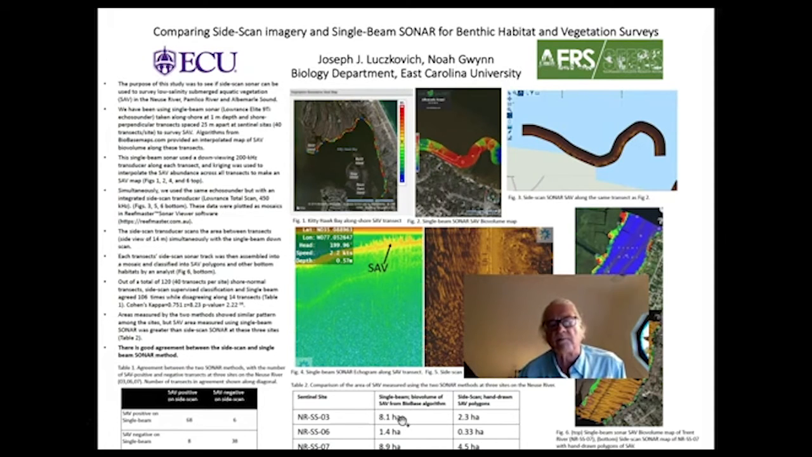The side scan sonar may not really capture very small plants that the single beam sonar does. So I encourage you to read the poster more carefully and contact Noah and myself in the chat box if you have questions. There's a short video that will show you some field work and sonar setup after the end of this video.